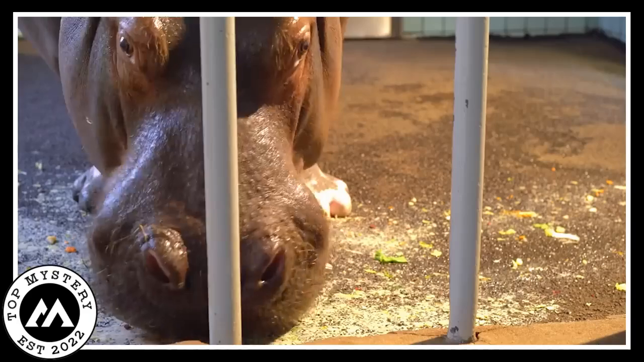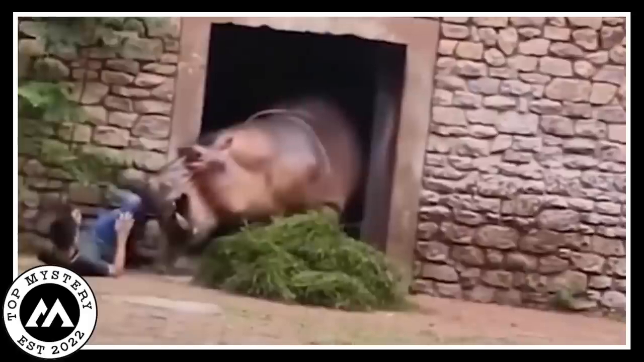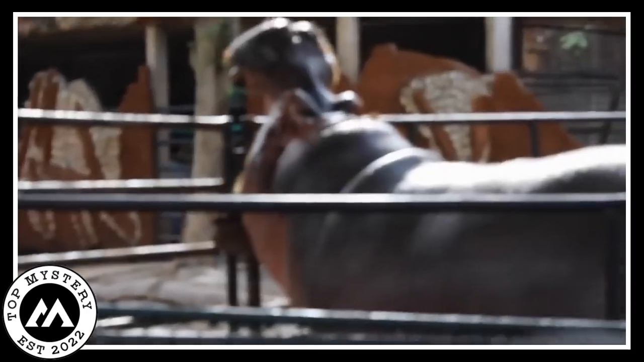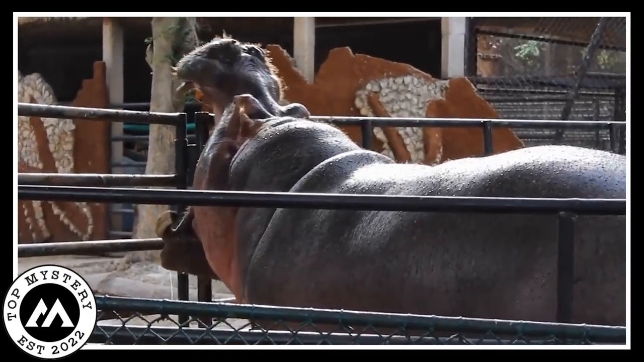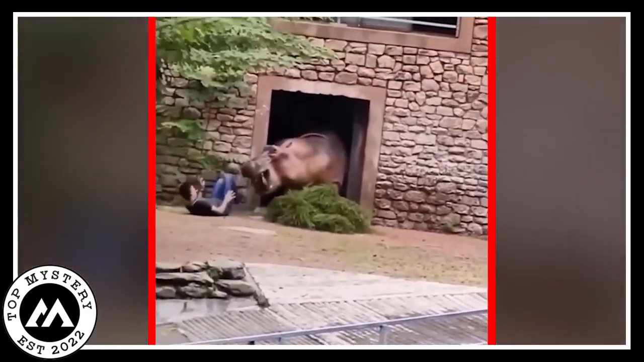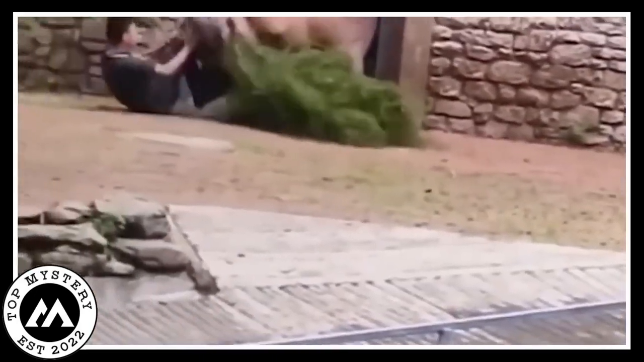Close escape. A typical feeding at the zoo escalated into a violent fight between a fearless caretaker and a furious hippopotamus in a heart-stopping scene. The hippo unexpectedly turned violent as the attendant entered its cage to give its regular dinner. The generally gentle hippo suddenly snapped, taking the attendant by surprise. The caretaker ran for the tight escape, dodging the hippo's potent attack rapidly.